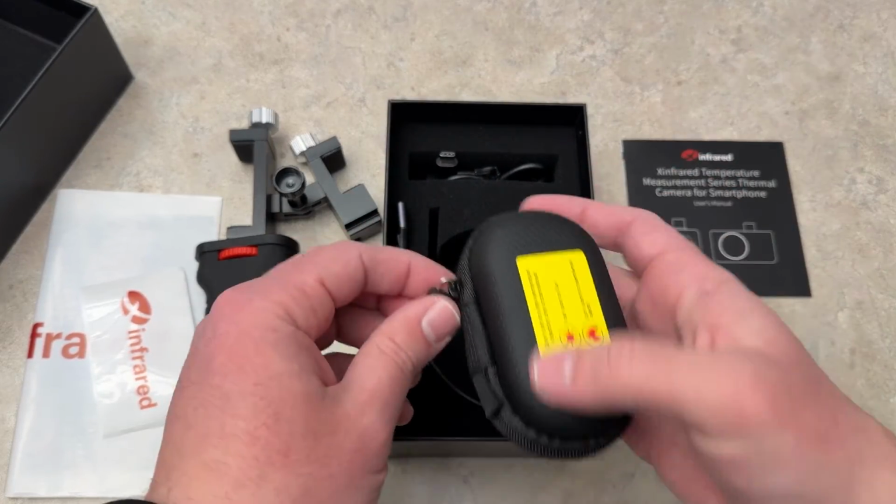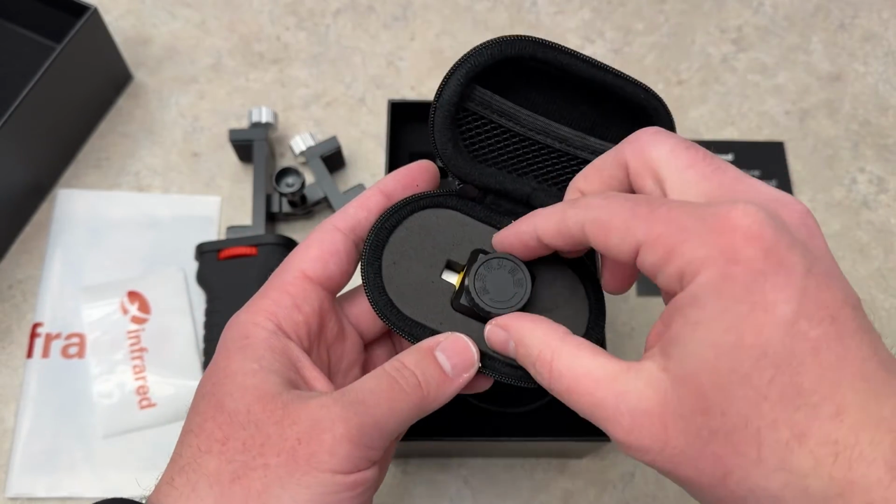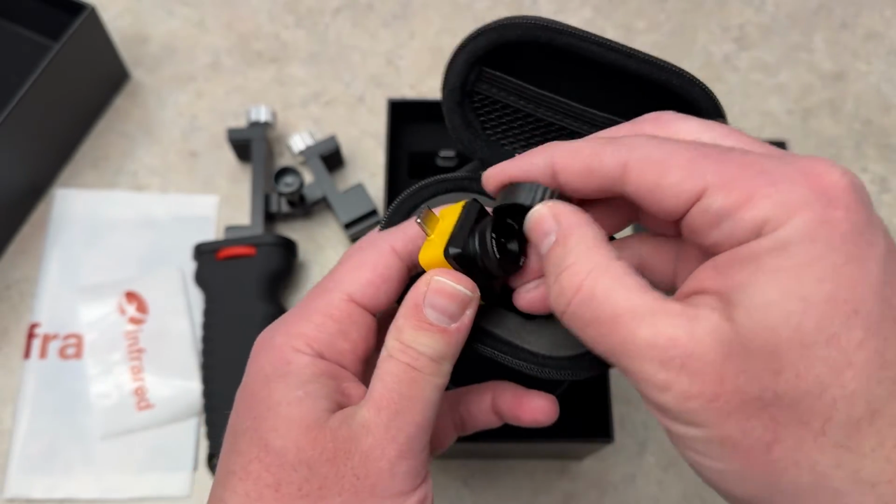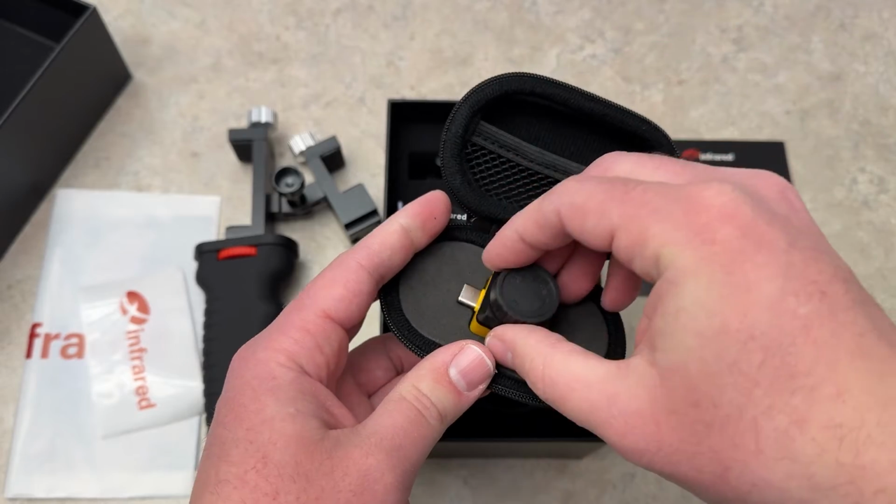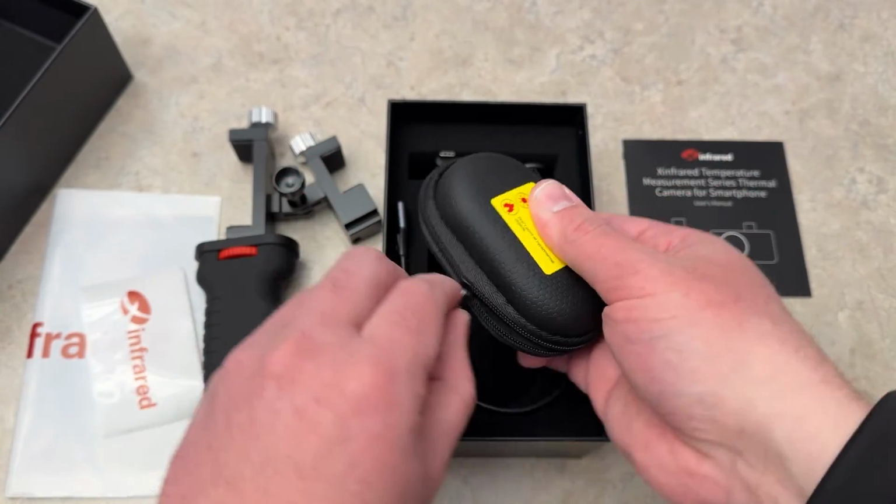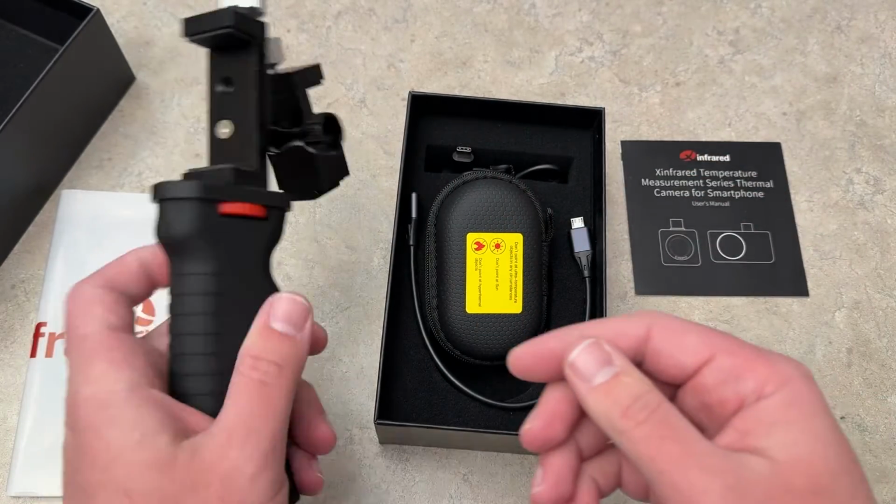So the camera itself, it just looks like a little tiny camera you plug into the bottom of your Android device. It looks like this here. It has a nice little rubber cover to protect your lens. And like I said, this one's going to be mainly for short-range mechanical work, such as checking car engines, those types of things. We're going to use it on the laser here in just a second.